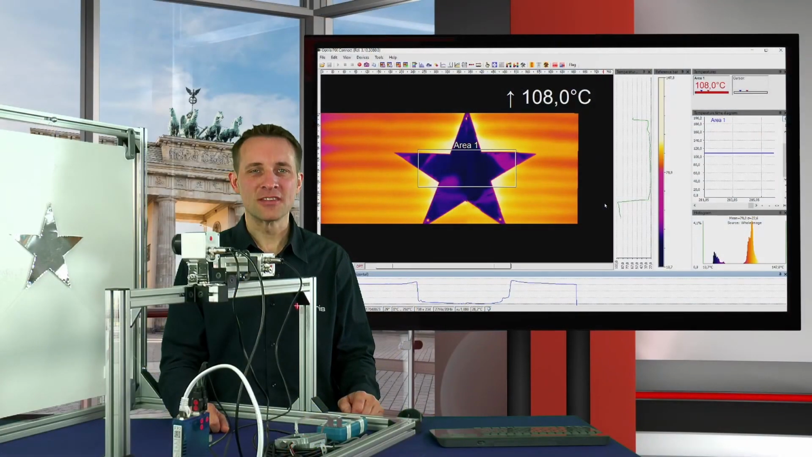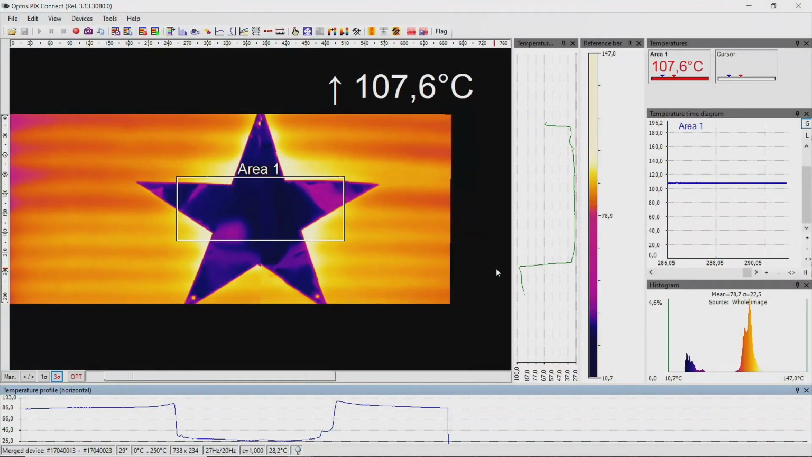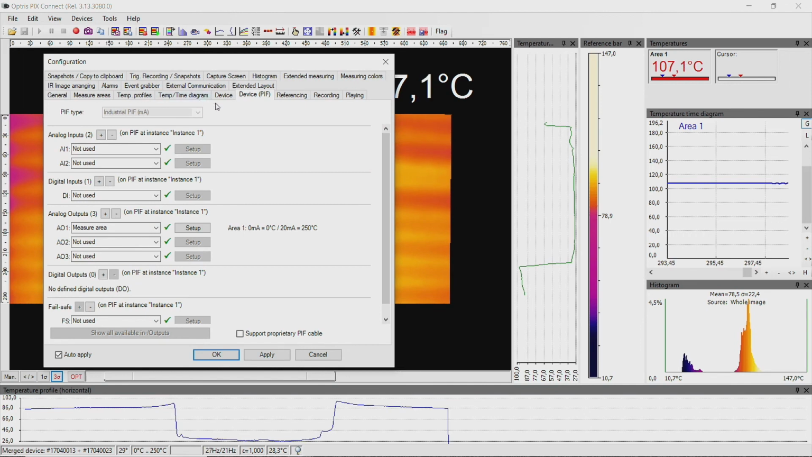Now let's have a look at the settings in the PIX Connect software. Go to the menu Tools, Configuration, and go to the tab Device PIF. As you can see, the PIF is used by instance 1, which is the master instance. To forward the temperature signal to the analog output, go to the analog output and choose the menu point Measure Area. Click on OK.